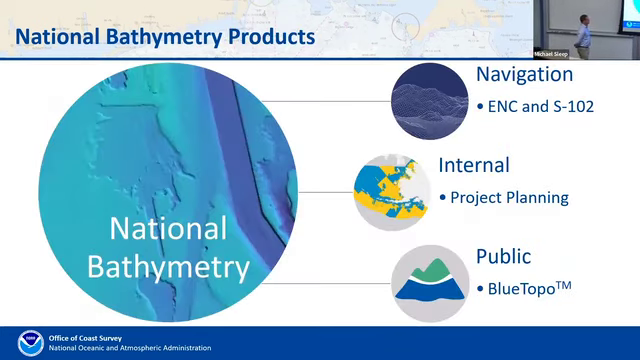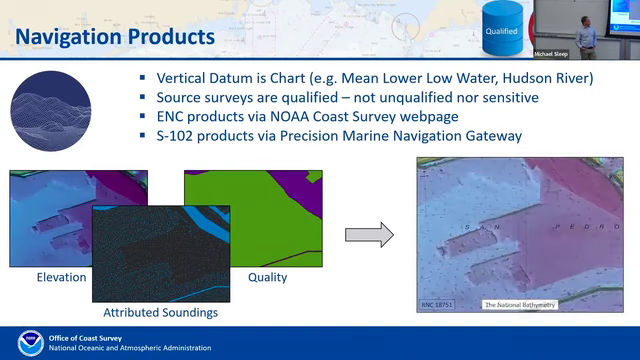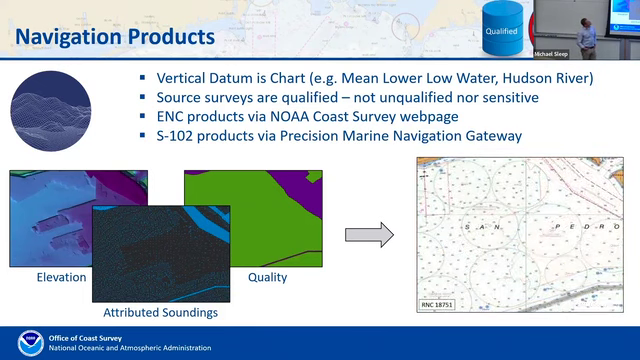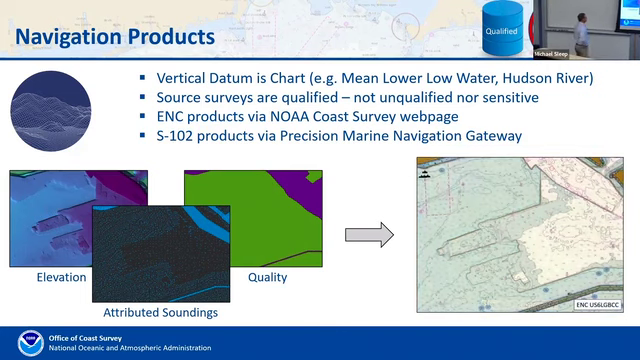So that means that we have different pipelines for different users. When we build the bathymetry, we have our navigation pipeline, our internal pipeline, and our public pipeline. I'll go through those briefly. The navigation products that we're making are to the chart datum. Mean low water is a typical one that you'll see. All the sources are qualified, so no unqualified and no sensitive. We create these elevation attributed soundings and quality metrics, that's your CATZOC, category zone of confidence, for the Marine Chart Division that supports the re-schemeing of the ENCs that they're doing right now.